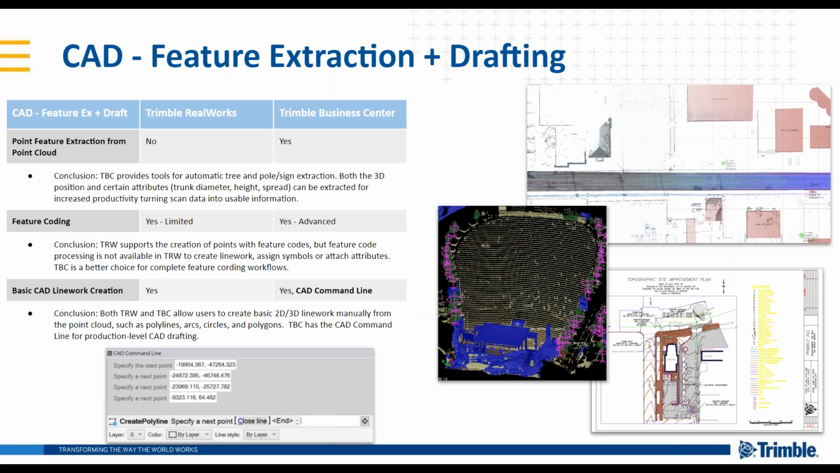All right, next topic, CAD, feature extraction and drafting. On the Trimble Business Center side, it's been an area of focus that's still under rapid development, I can tell you that, to add feature extraction routines to be able to turn your point cloud data into information, whether that's point feature extraction or linear feature extraction. You'll see a lot in TBC today and a lot more coming in the future.